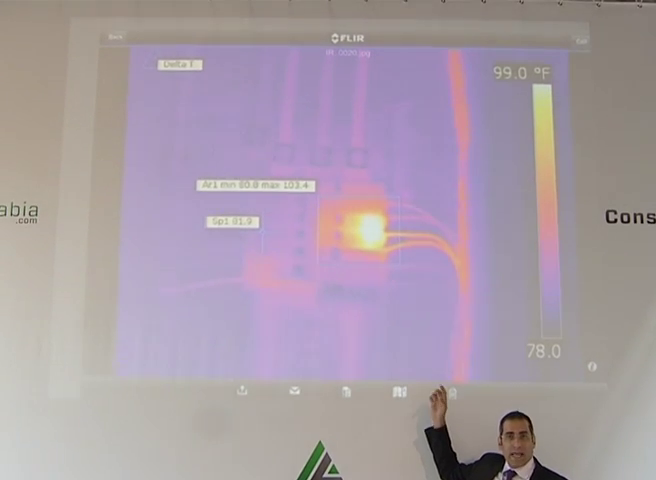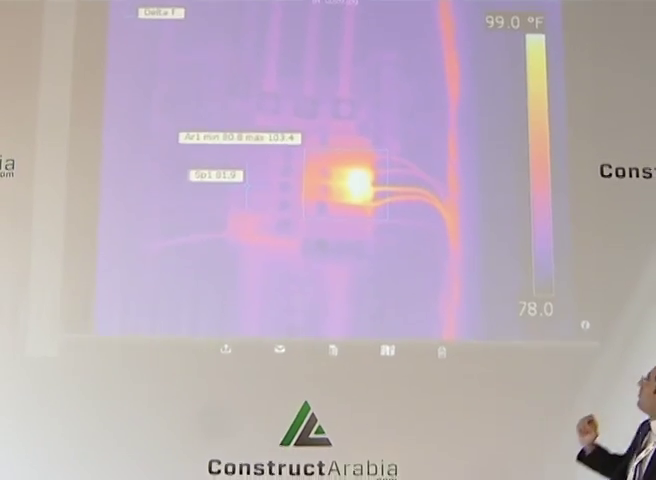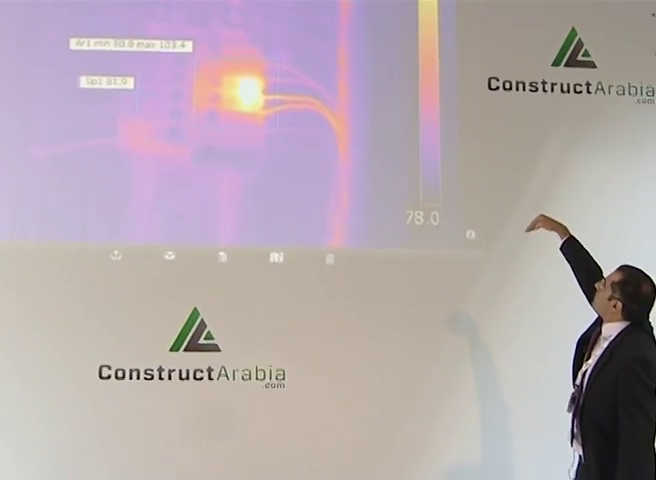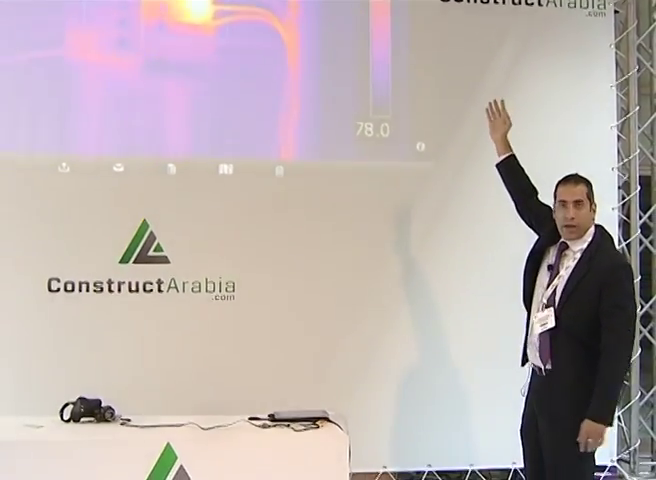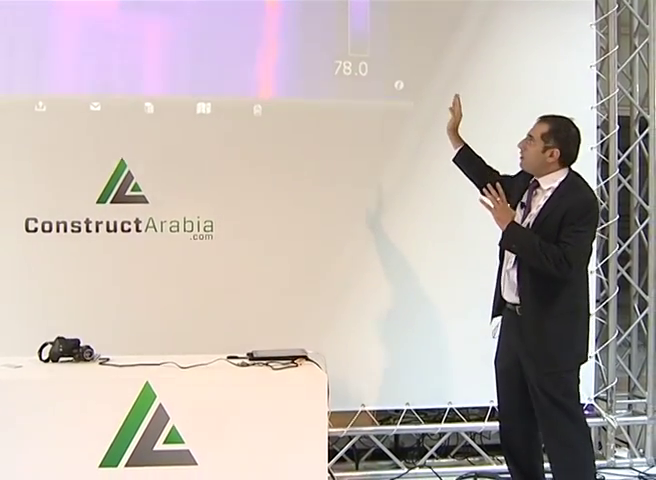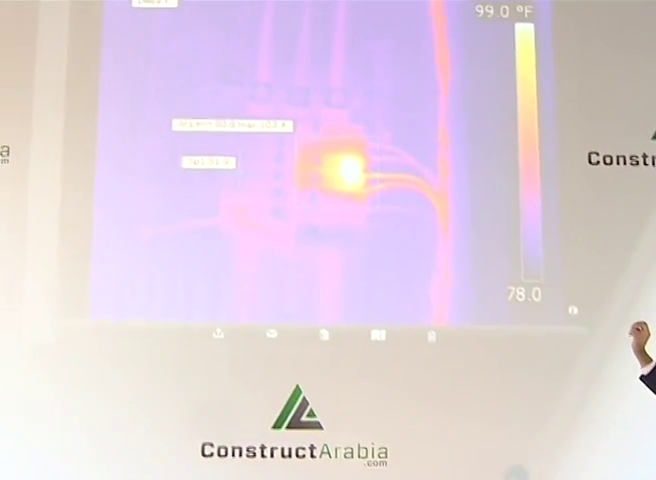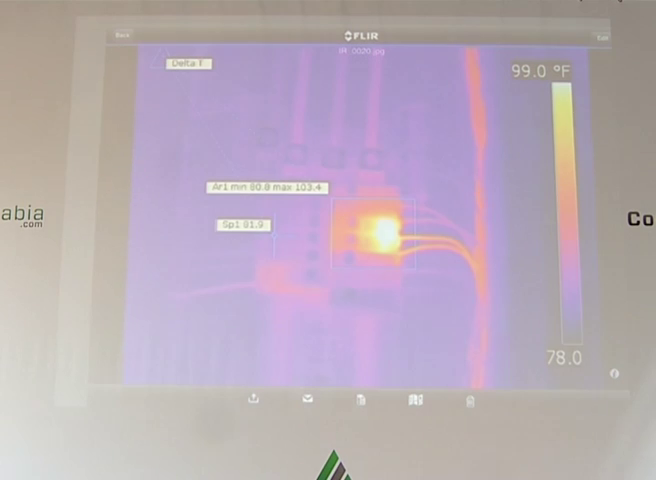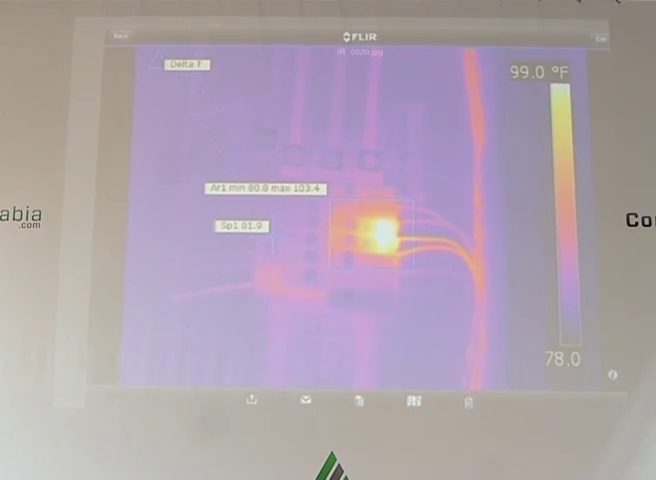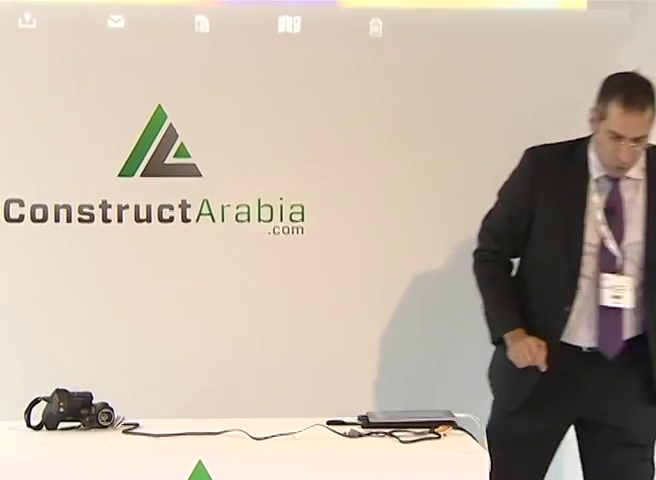Thermal image is actually a scaled image. It means that we have here a scale of temperature, as you can see. The maximum temperature is in white and the lowest temperature is in dark blue. So the colors you can see in the image identify which part is the high temperature part. And you as an expert can say whether this identifies a problem or not. This shows how our camera will be so fruitful.